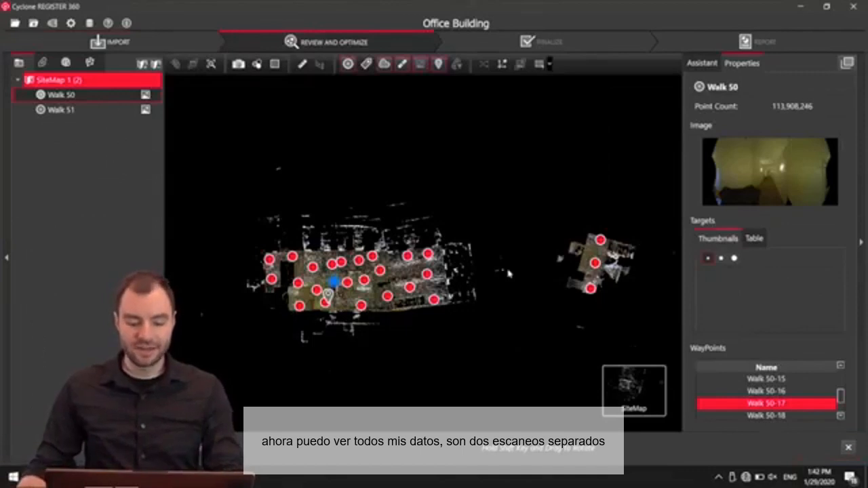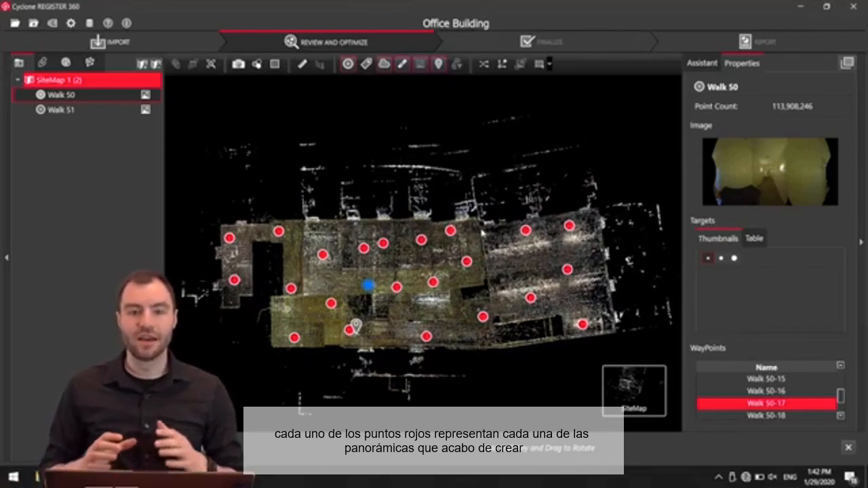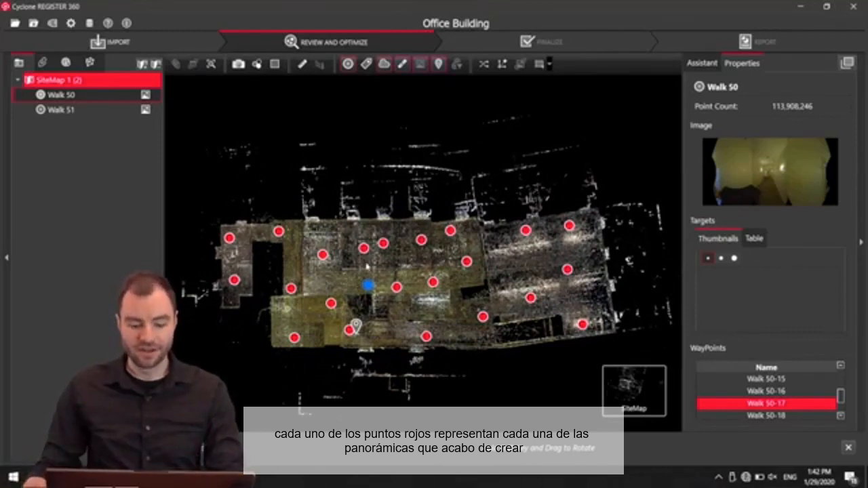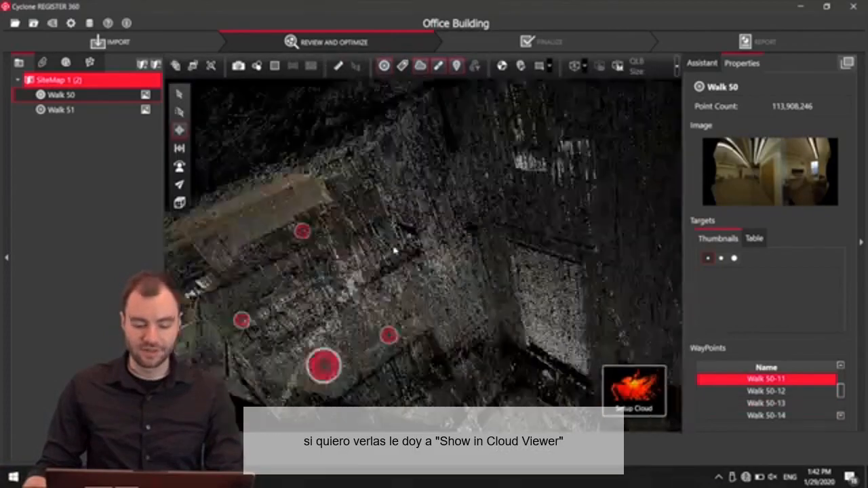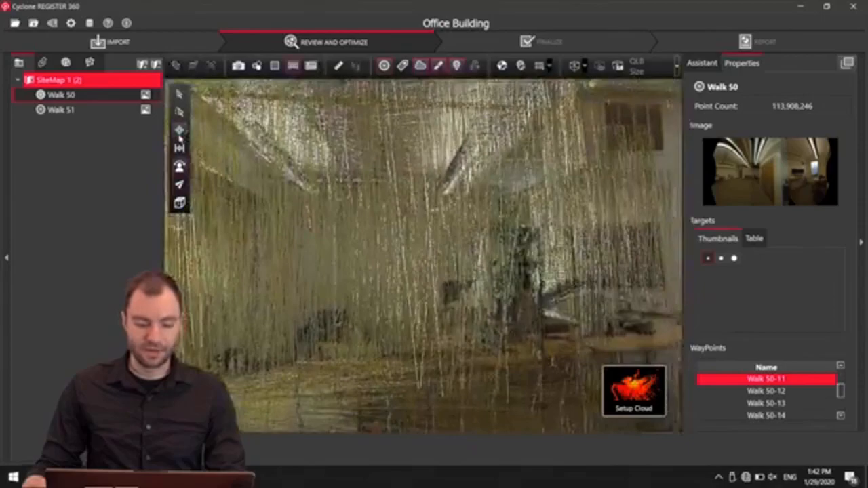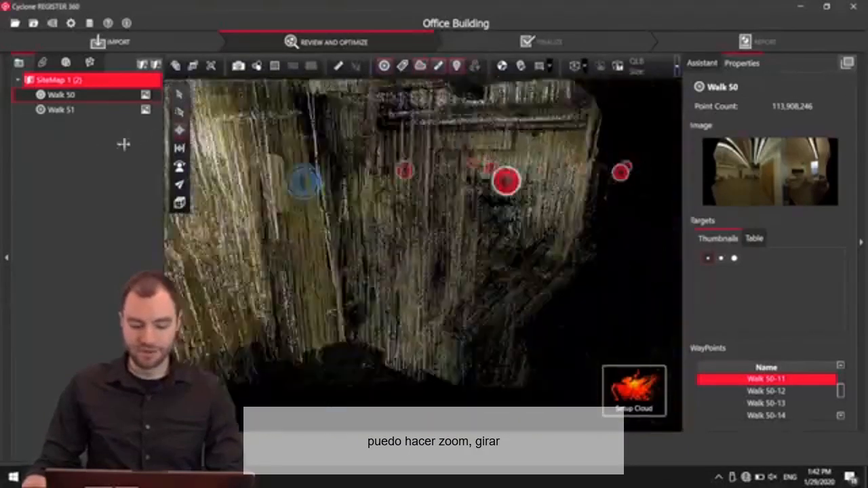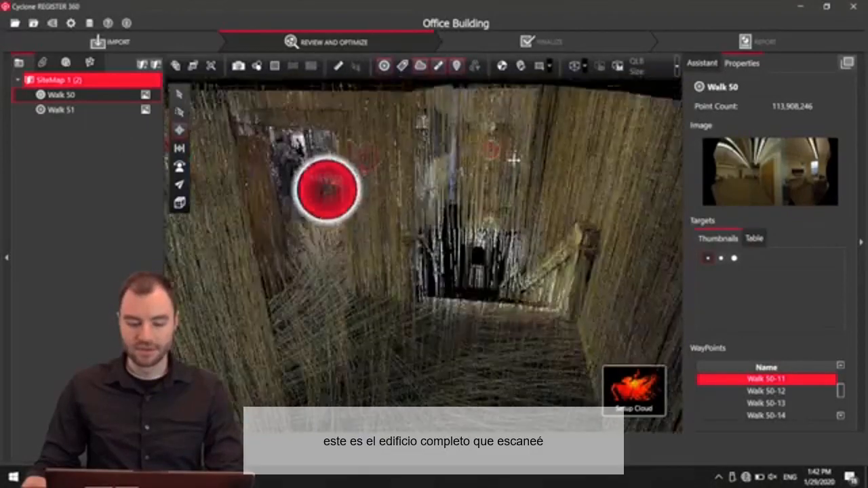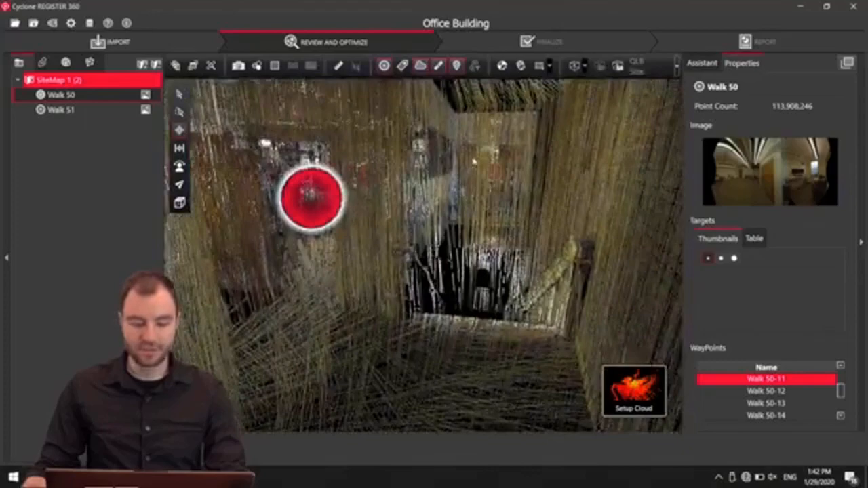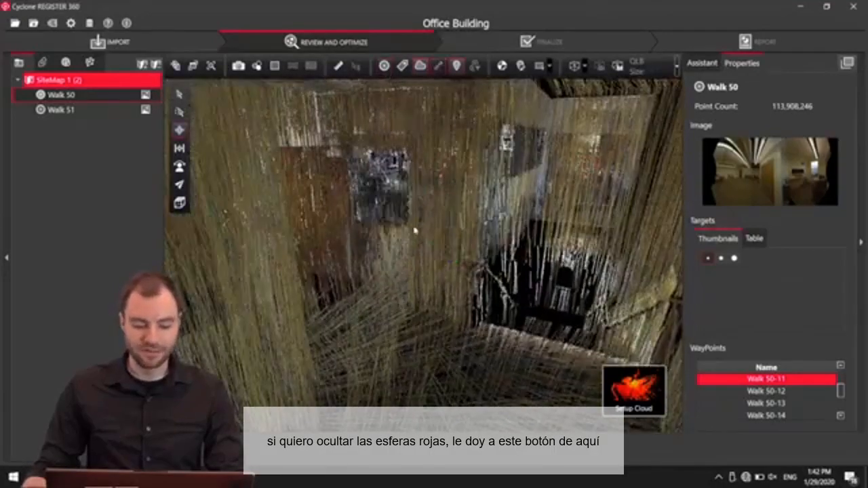Now I can see all my data here. I have two separate scans, and each one of these red dots represents each of those panoramic images that I created. If I want to go in here, I can say Show in Cloud Viewer. And now I can zoom around this entire building that I've scanned. If I want to toggle off these red bubbles, I can use this button here.